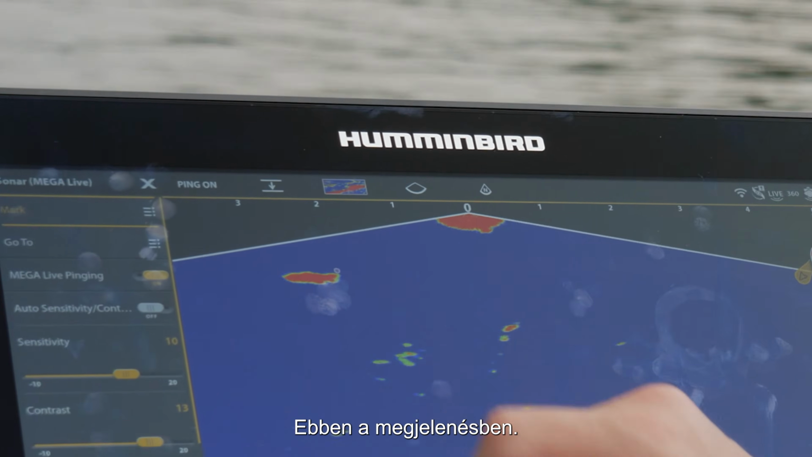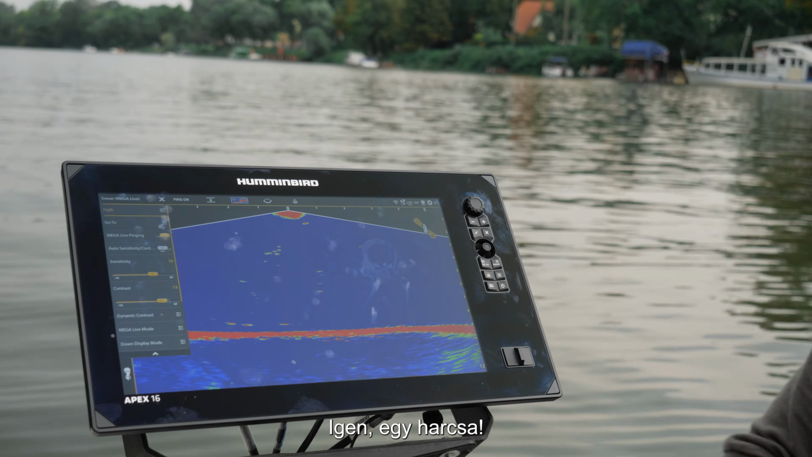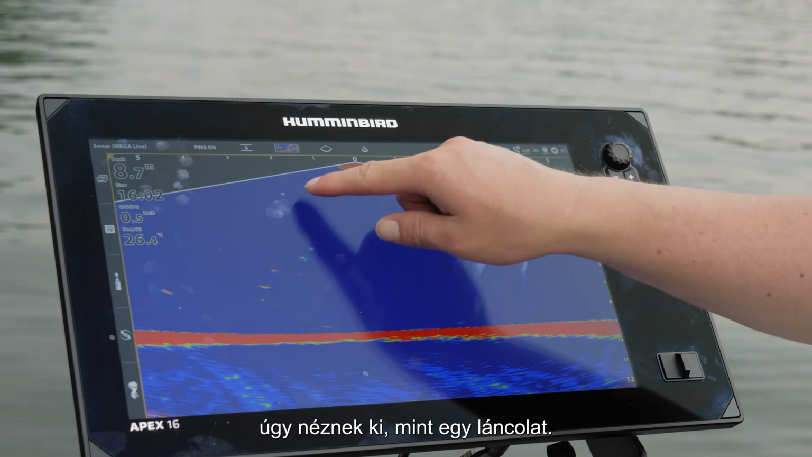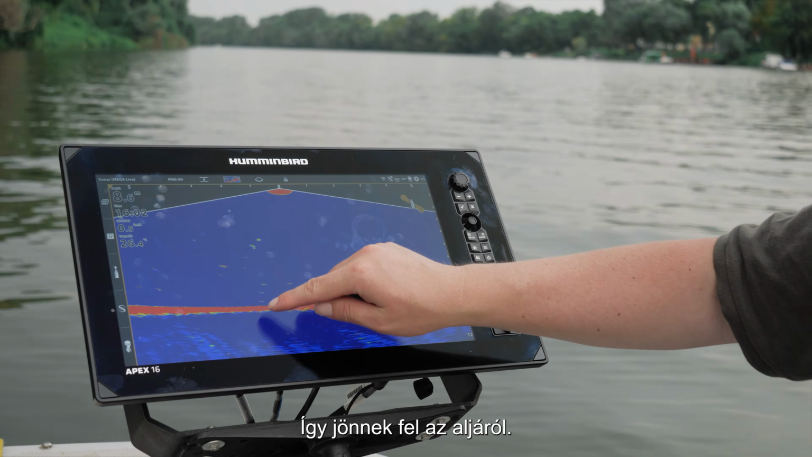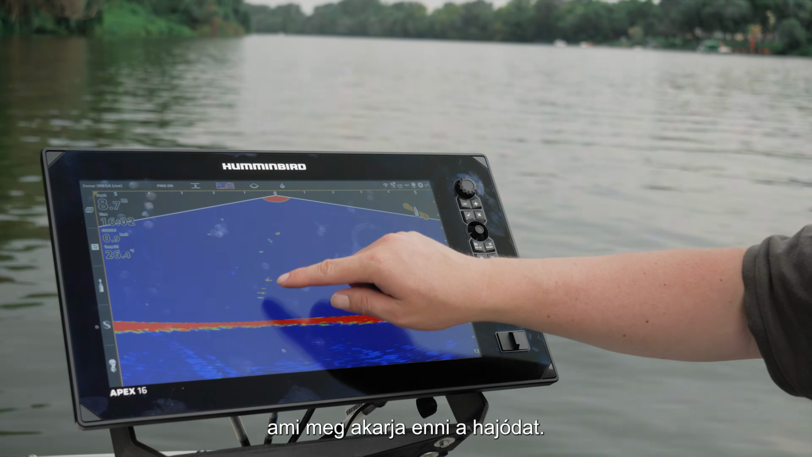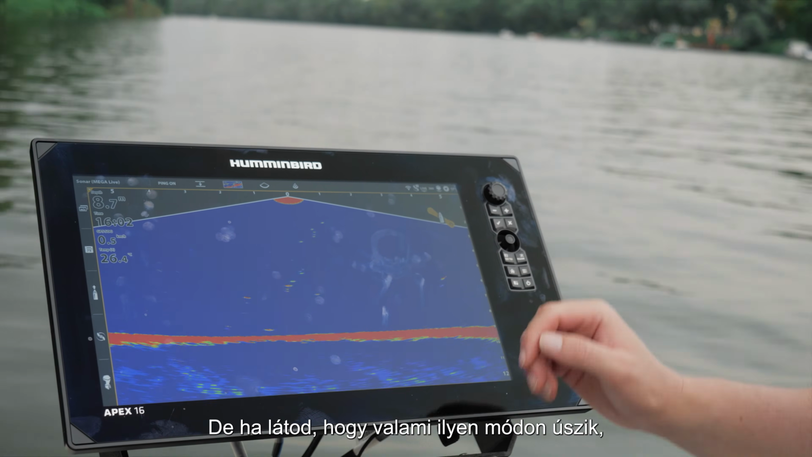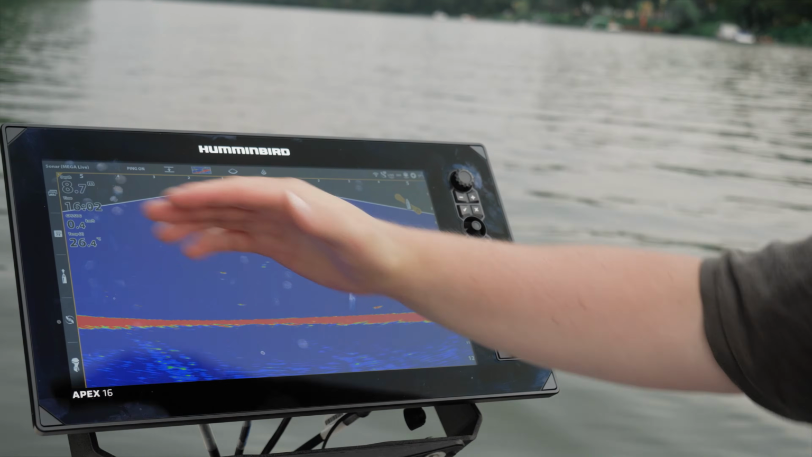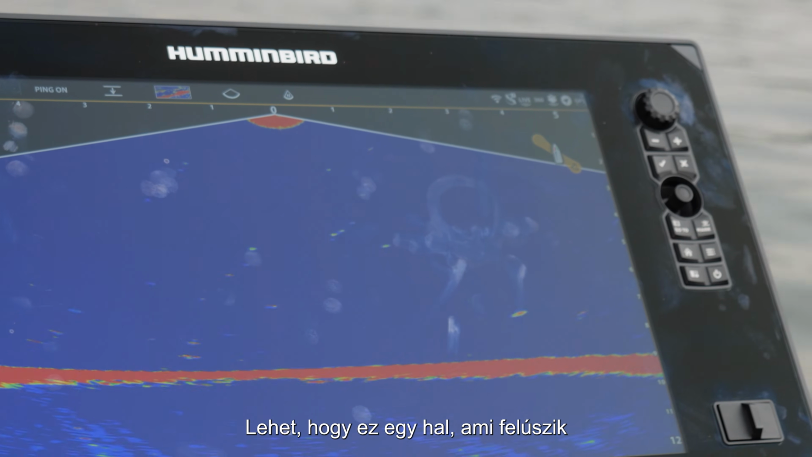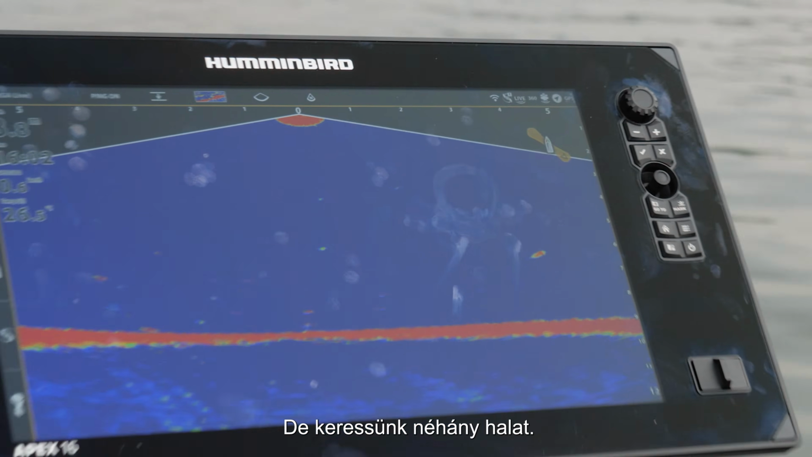Here in this display... Sorry, there's a catfish. Yeah, there's a catfish. I just want to explain, when you see air bubbles like this, they are like a chain. They come up from the bottom like this. It's not a swarm of piranhas that want to eat your boat. These are air bubbles. But if you see something moving like this, then it's pretty sure a fish. Maybe this can be a fish that is coming up, or a giant air bubble. But let's search for some fish.